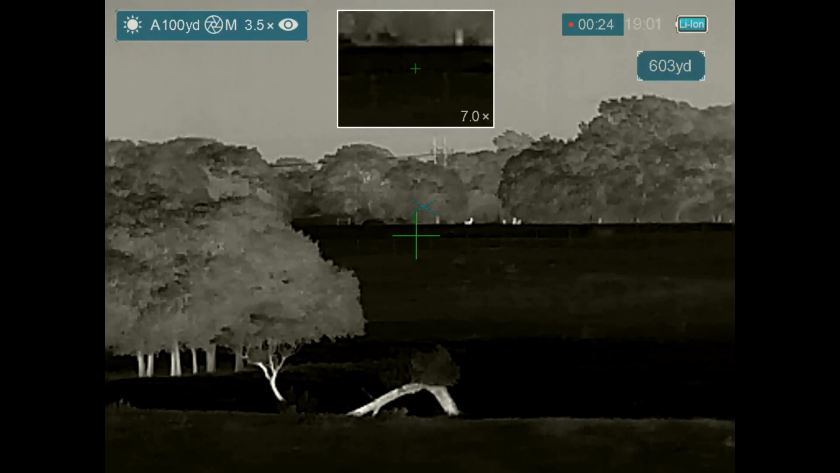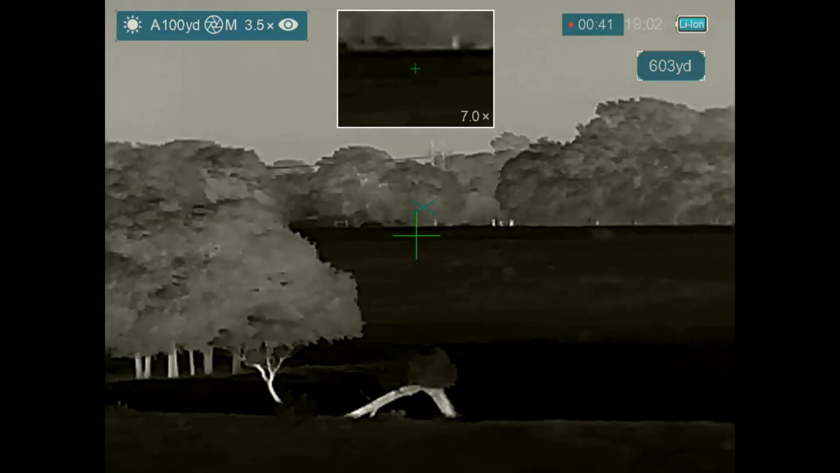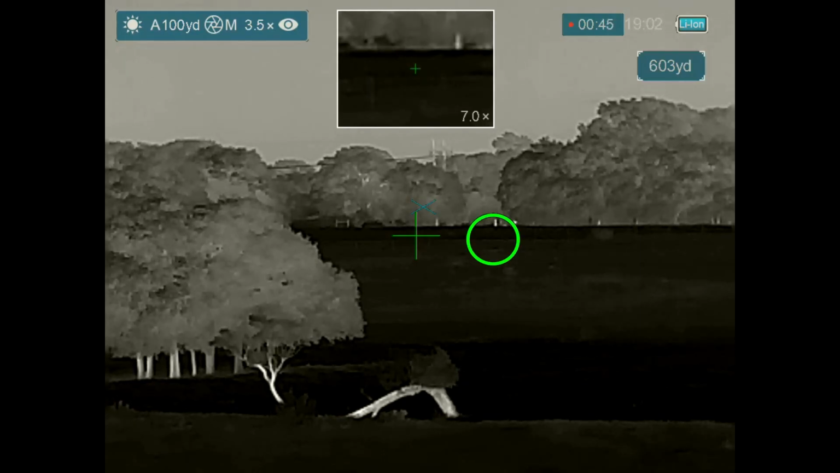And I've seen a pair of coyotes, and there's a deer in the background, but I'm watching for the coyotes to pop their heads up. And this ground rolls quite a bit, and the grass is very high, in some places up to knee-high or higher. And you can see a little head pop up right there in the green circle. And that's going to be one of my coyotes. I continue to watch. And there it is again.